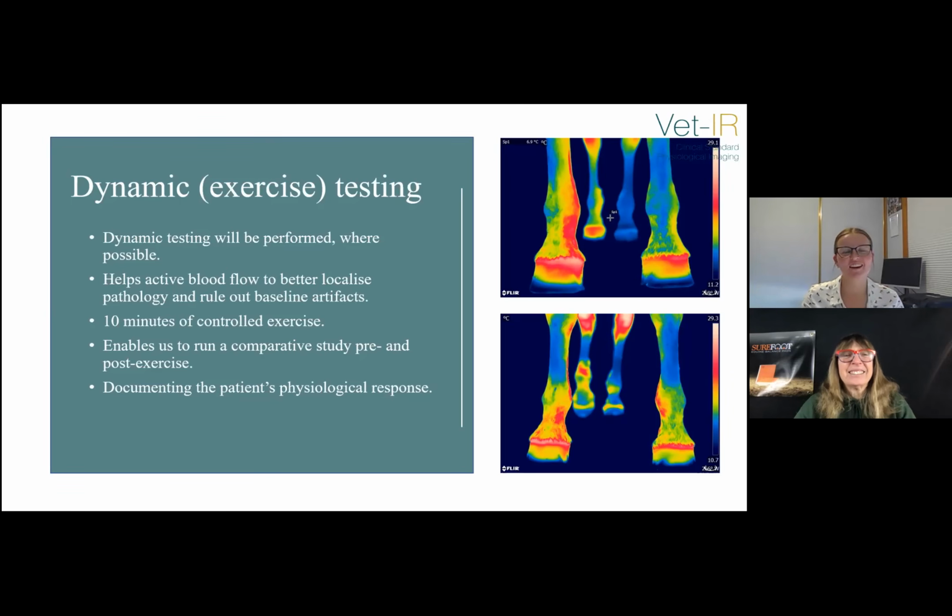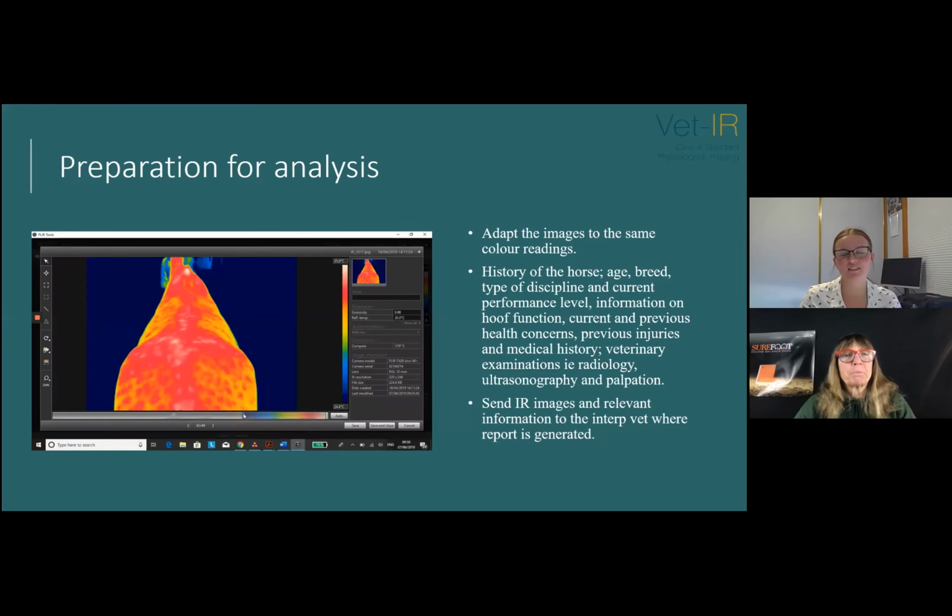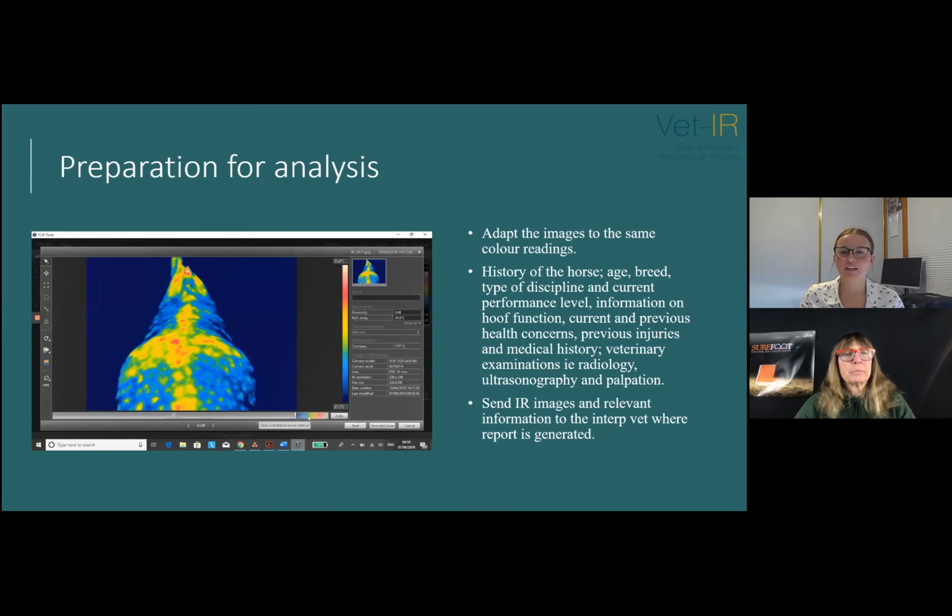Here we go. So then we have preparation for analysis. Once the data is collected, processing then begins. Adaption of the images is completed by the trained consultant. So that's what I do, to ensure that they are presented for veterinary interpretation in an appropriate manner. The adaption process is critical to analysis, ensuring images are not overexposed or underexposed. Specific thermal range and span parameters ensure the data is comparative across all sets for each patient. This enables more efficient veterinarian thermologist interpretation.